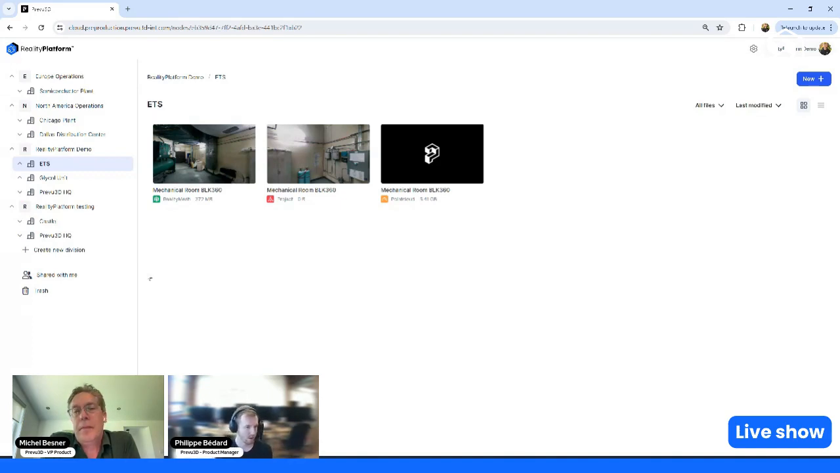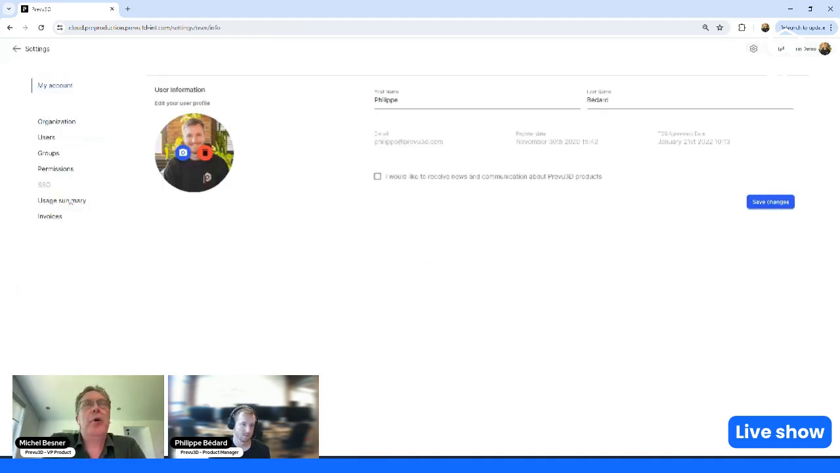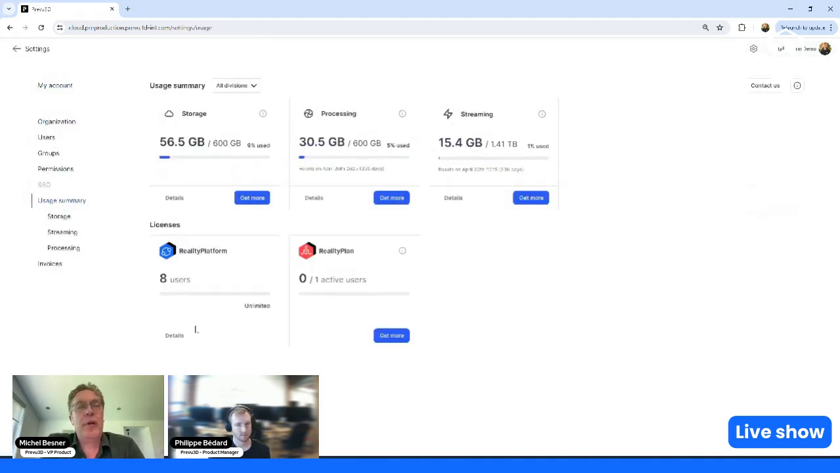Absolutely. Actually, one thing we could show, Phil, is the usage dashboard, right? Because one thing that we've been getting a lot of requests for is people saying, okay, I've got a lot of data, I've got terabytes of data, I want to understand where's what, right? So here, for example, we're able to see as a high-level summary how much storage I am consuming, how much processing I've done, and how much data I've streamed as part of my subscription package.